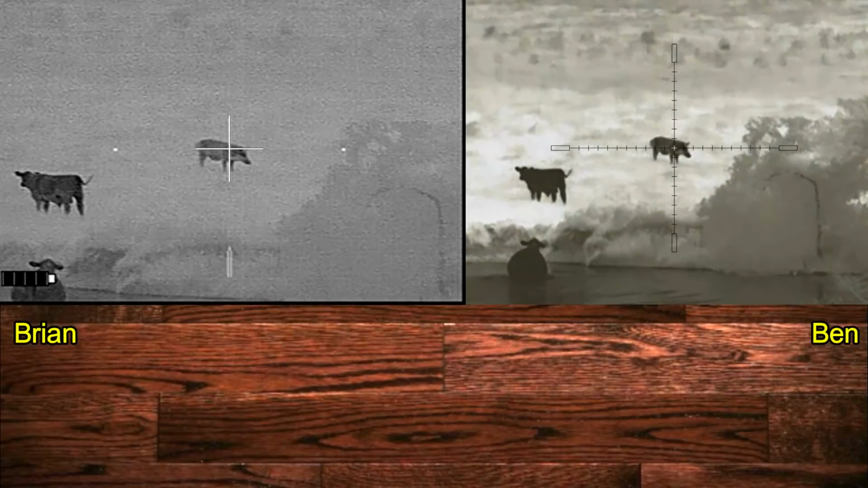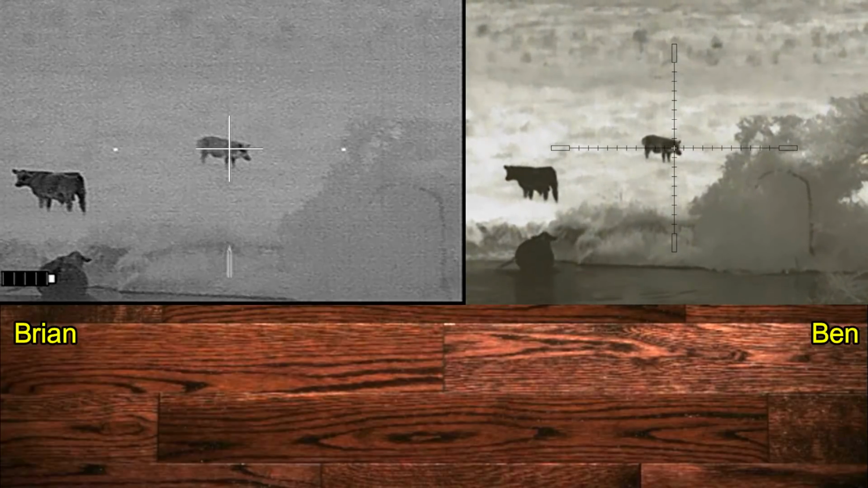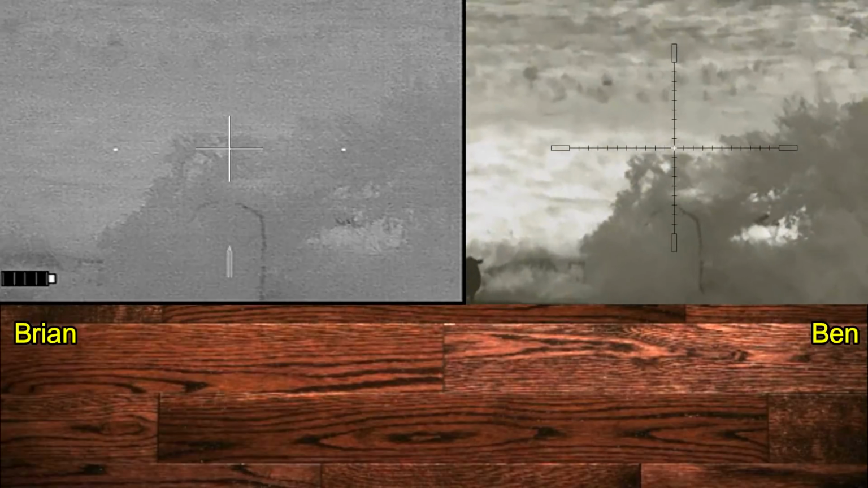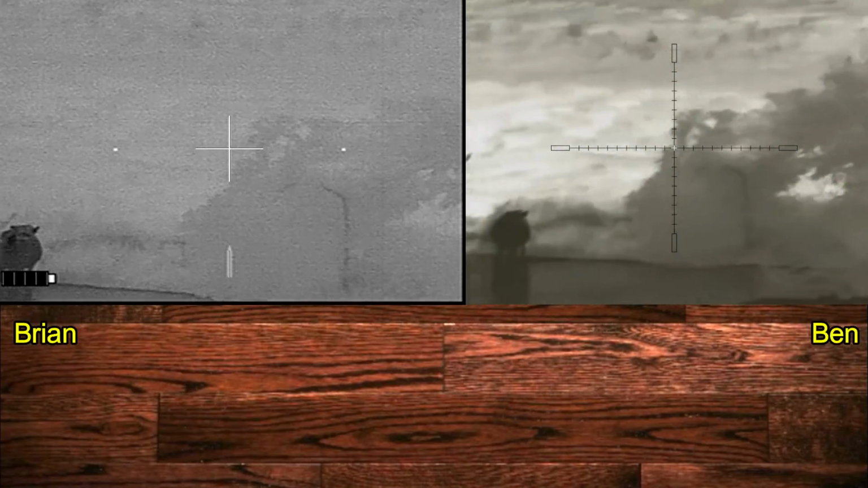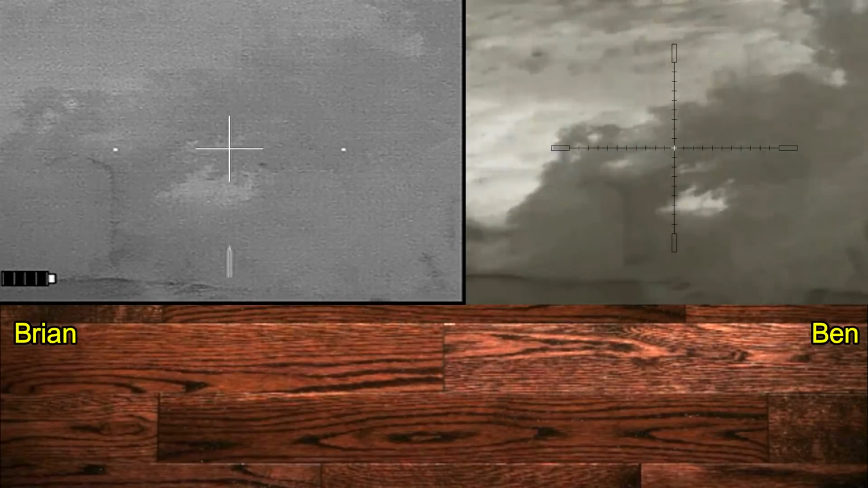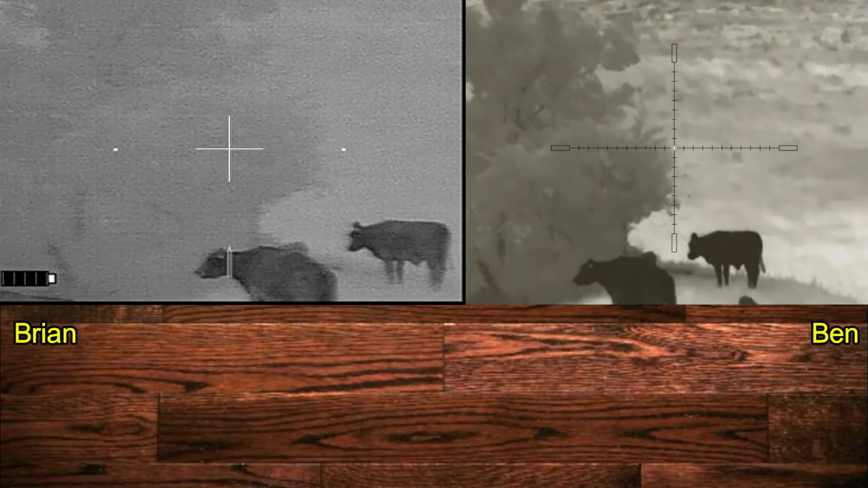All right. Are you ready? Ready. 3, 2, 1. 2 shots and 2 hits. And usually hogs don't run after getting popped down twice like that. Oh, nope, not down. Big rolling around. And finally he goes down behind the trees.